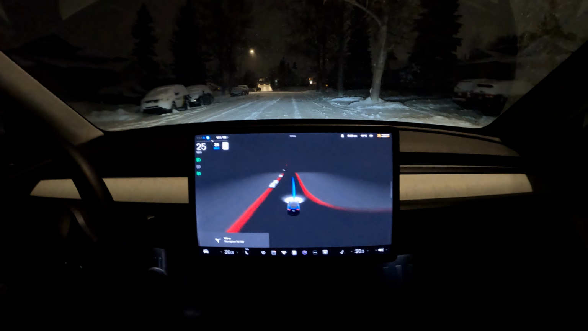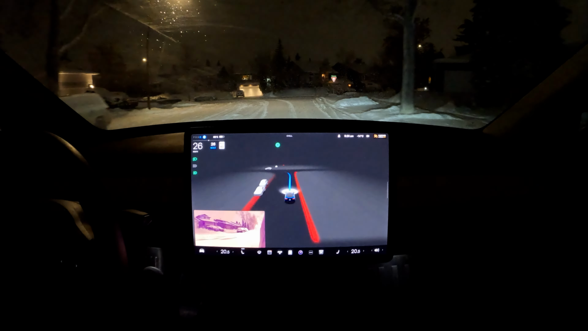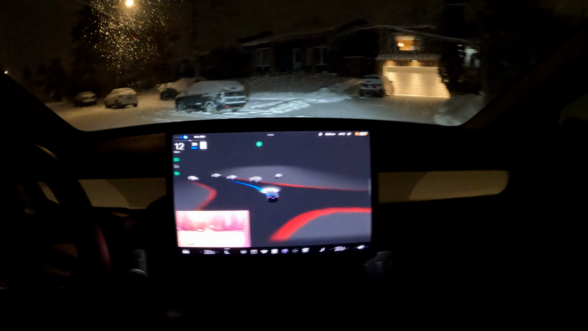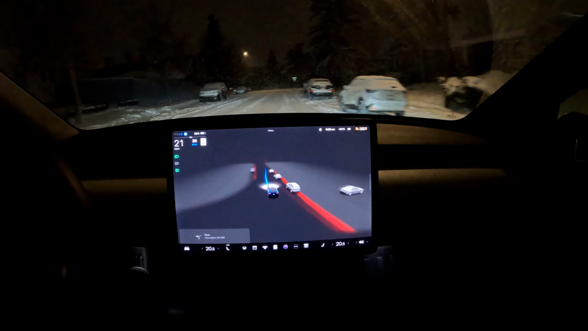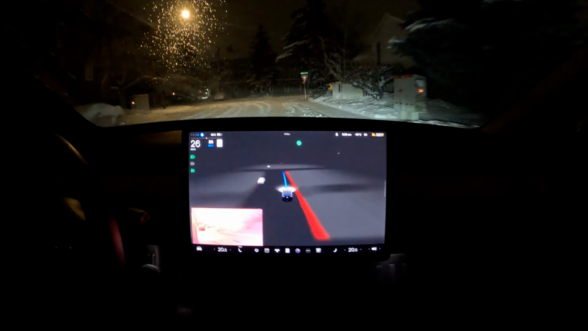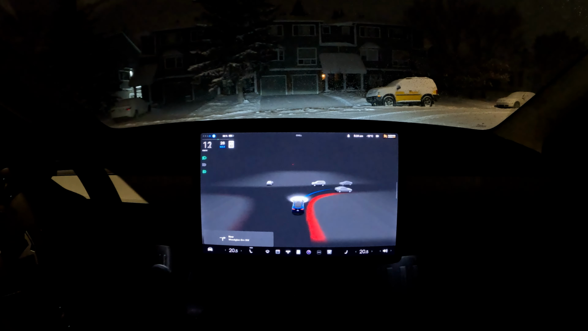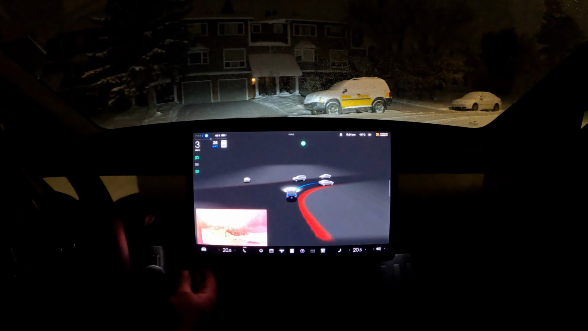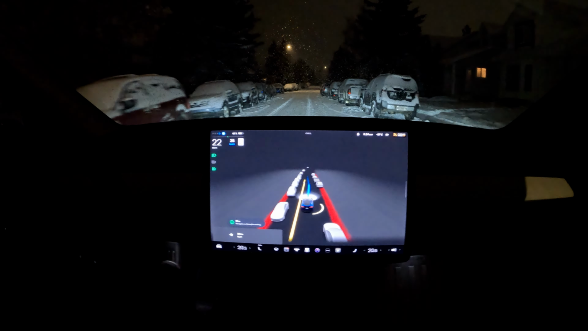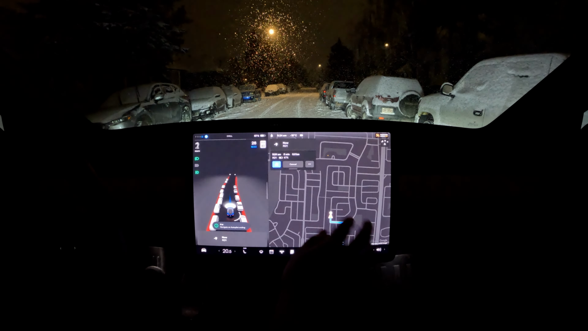So I can make out the road over here, or the limits of the road, of the sides. Not too bad. All right, pauses, creeps forward. Nicely done. Should pause over here. Nicely done. Very nicely done. And we've reached our first waypoint.